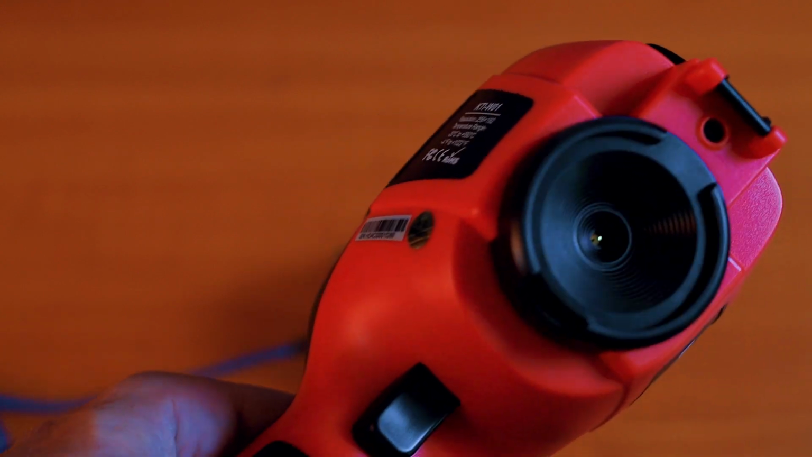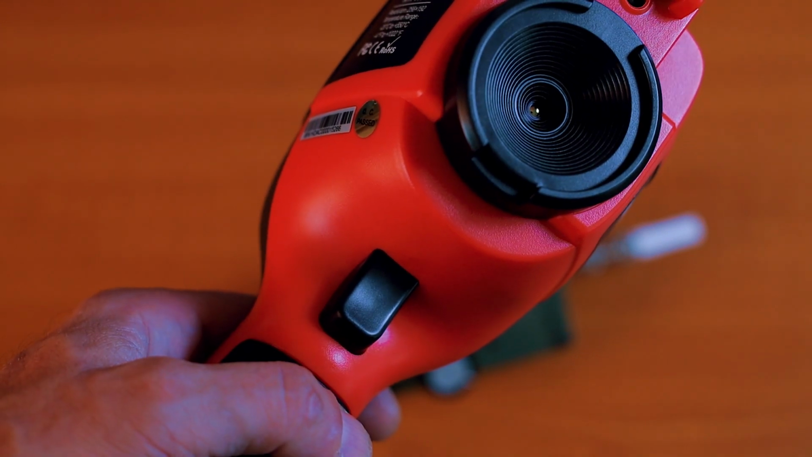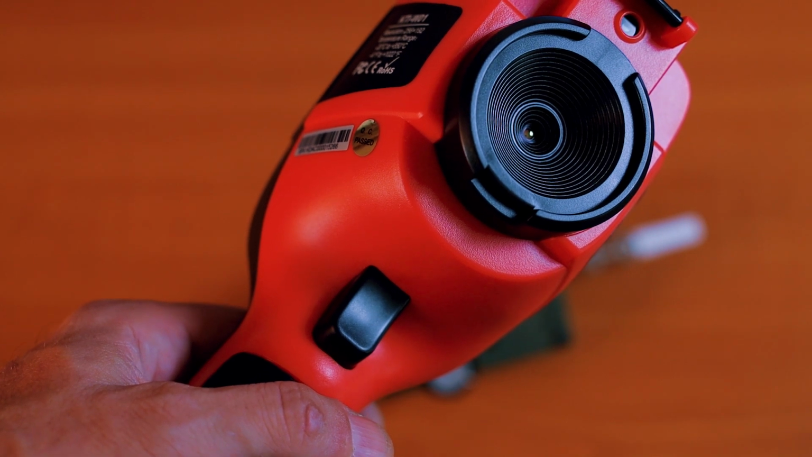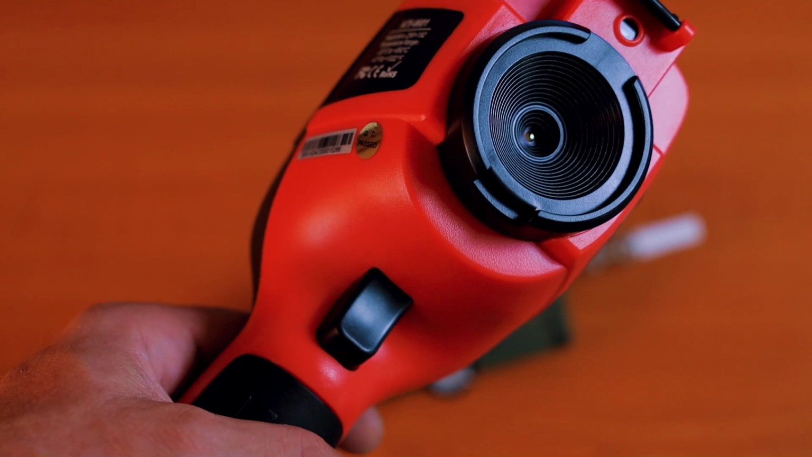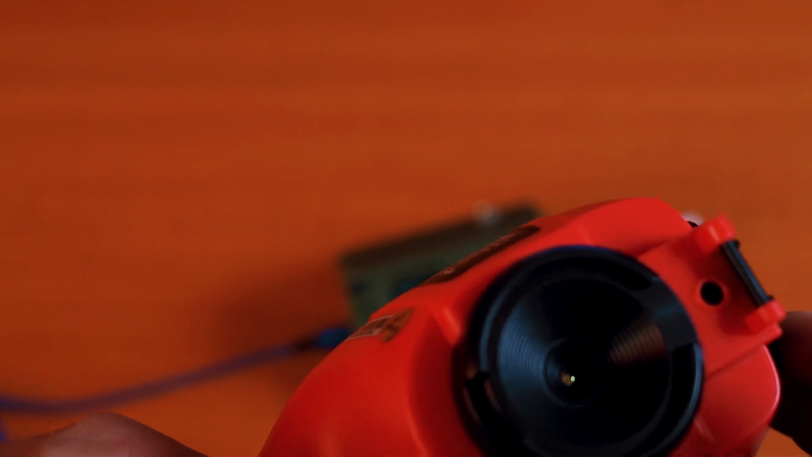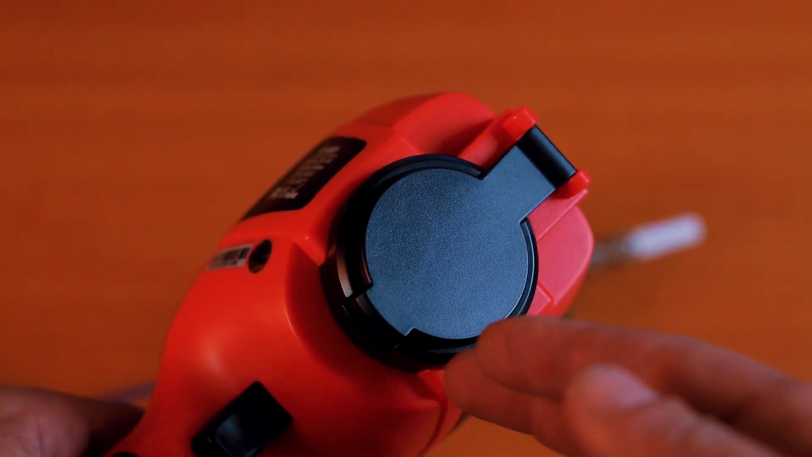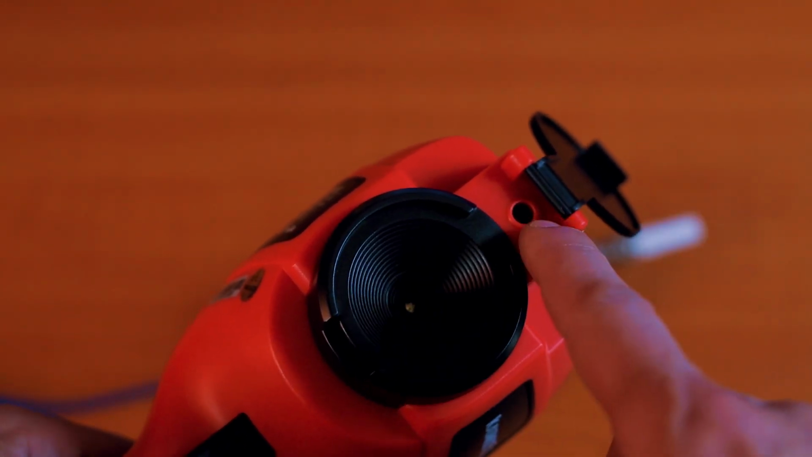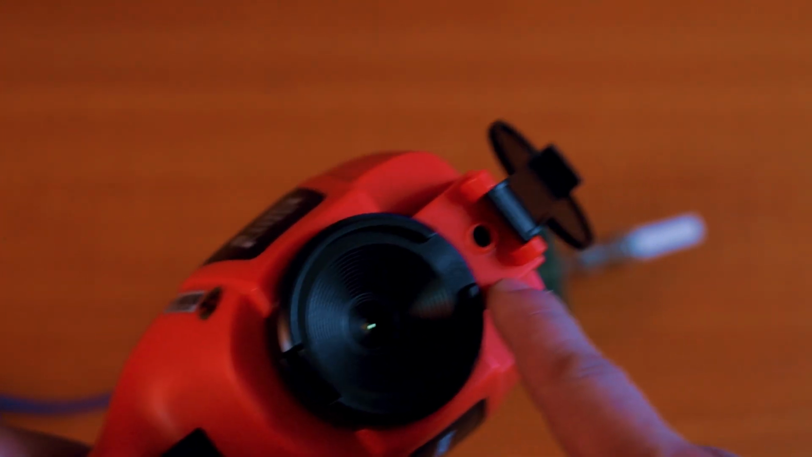If we turn the camera this way, we have this shutter button over here. If you click once, very short, it will ask you if you want to store the photo that you just took, or if you hold it pressed a little bit longer, then it will ask you if you want to start recording a video. Then of course another nice feature is this protective lens cap over here. I find this very useful. It's nice to protect your lens, and we have these two separate lenses. One is the thermal camera and the other one is the regular camera.